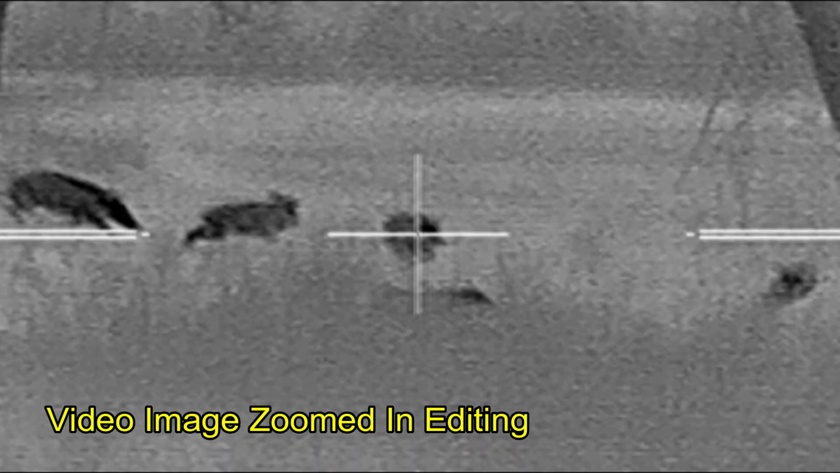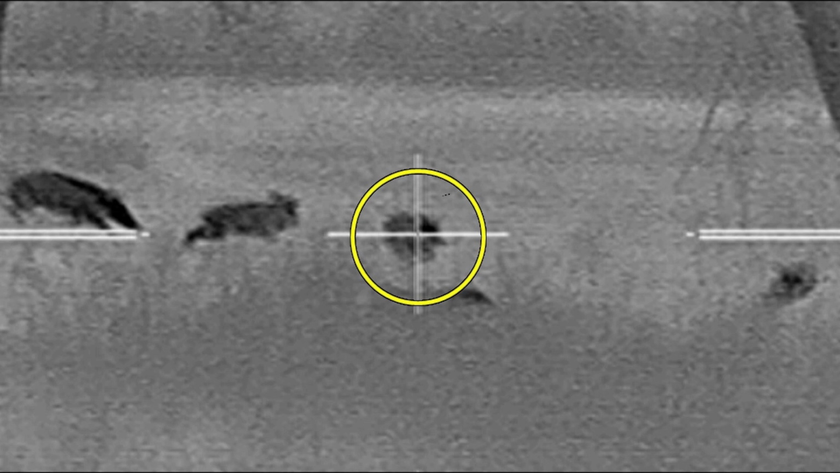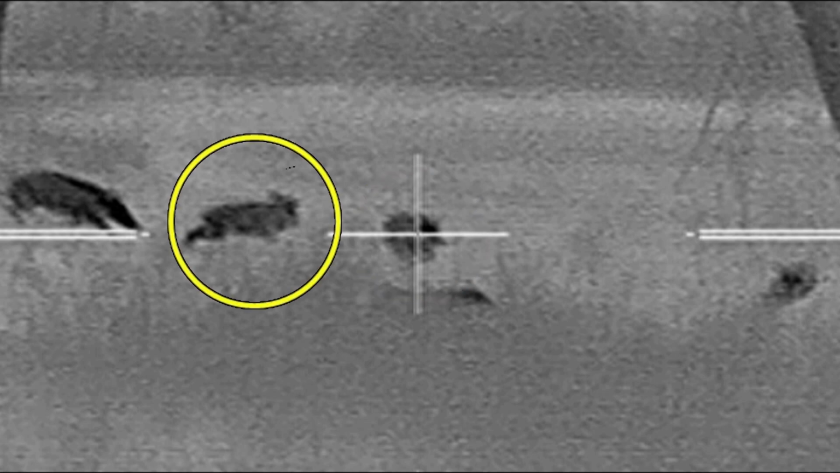But what's really interesting is what happens right here. Where do you think this hog is going to get hit? Think about it for a second. Well, it didn't get hit at all. Even though I had lined up on the hog initially, it actually ran out from in front of the bullet after I fired, and the hog behind it, running to the right, crossed paths with the bullet, intercepted the bullet, and was hit in the face.